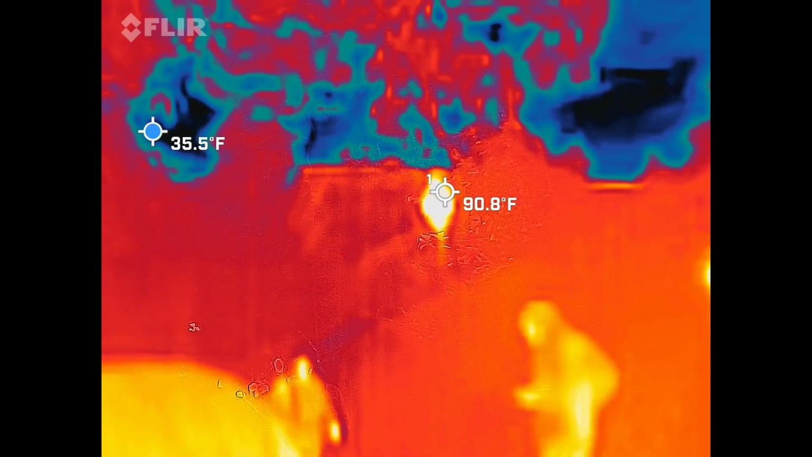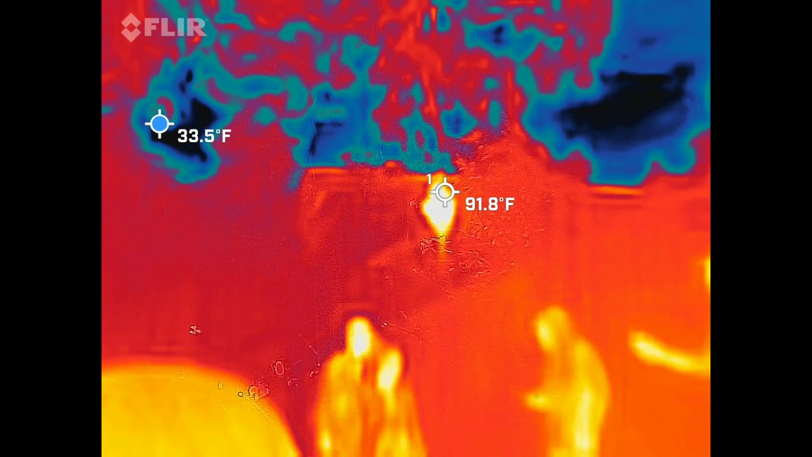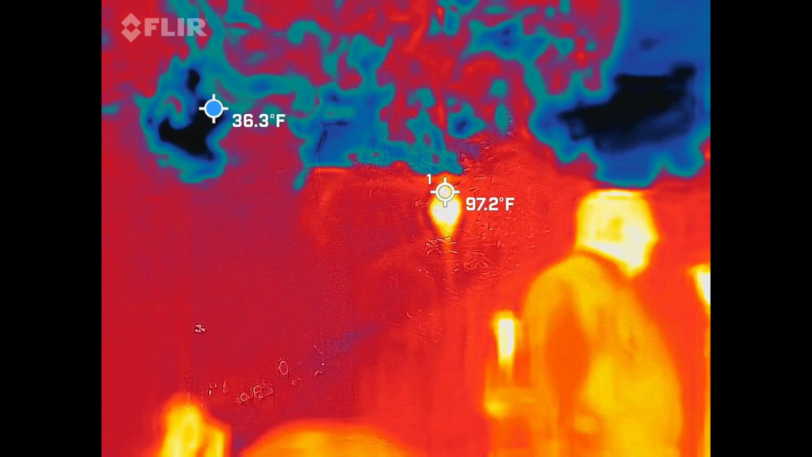How you doing, folks? Hi, how are you? Good. You're like in the most perfect spot of Charleston right now. Like this is the most peaceful place ever. It looks awesome. It is. It's beautiful down here.